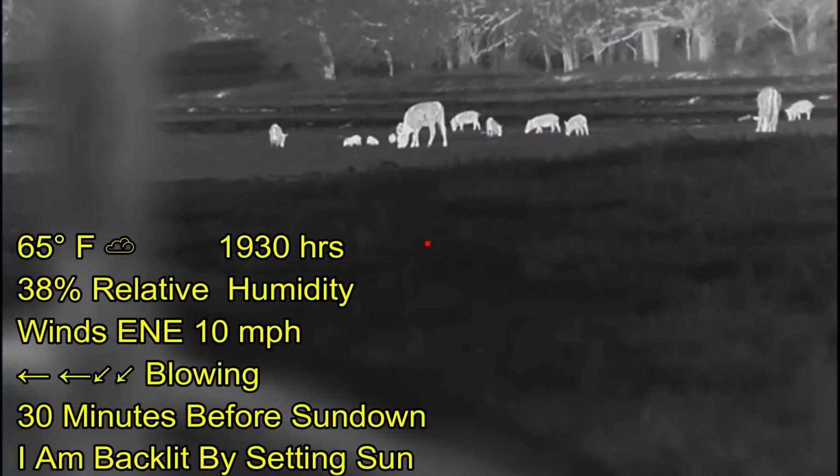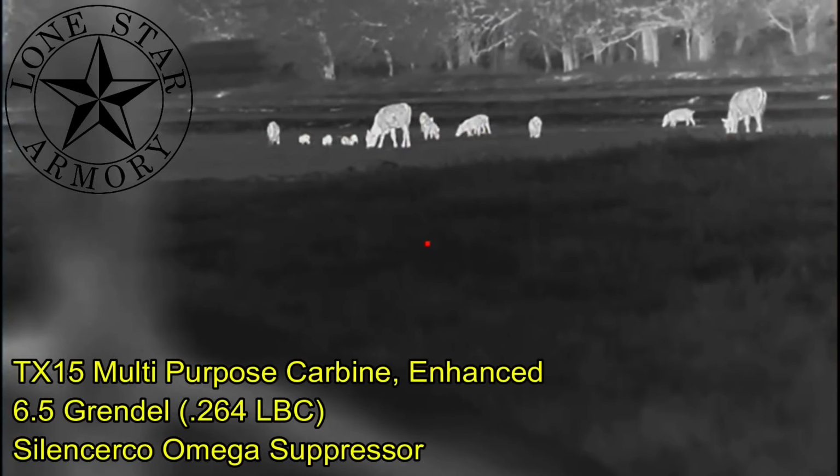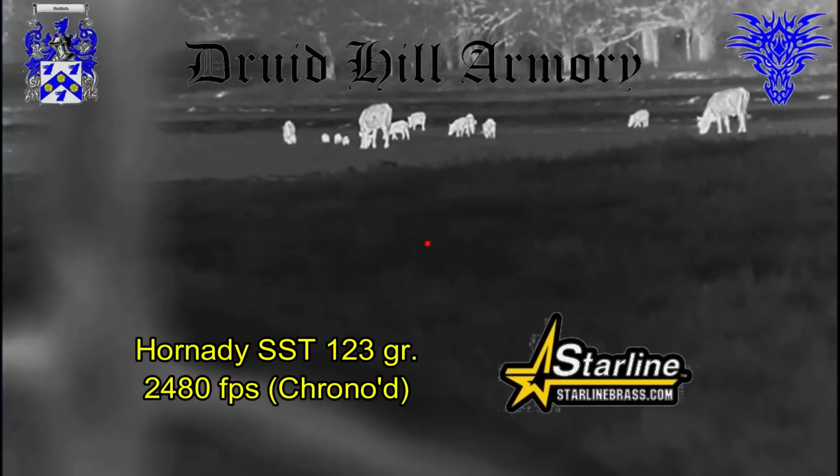I am between the sun and the hogs, and so any approach that I make during daylight hours has the problem of me being backlit and them potentially seeing me. I'm going to be shooting my TX-15 multi-purpose carbine enhanced from Lone Star Armory, and I'm going to be shooting some Hornady SST 123 grain bullets loaded by Druid Hill Armory in the Starline brass.